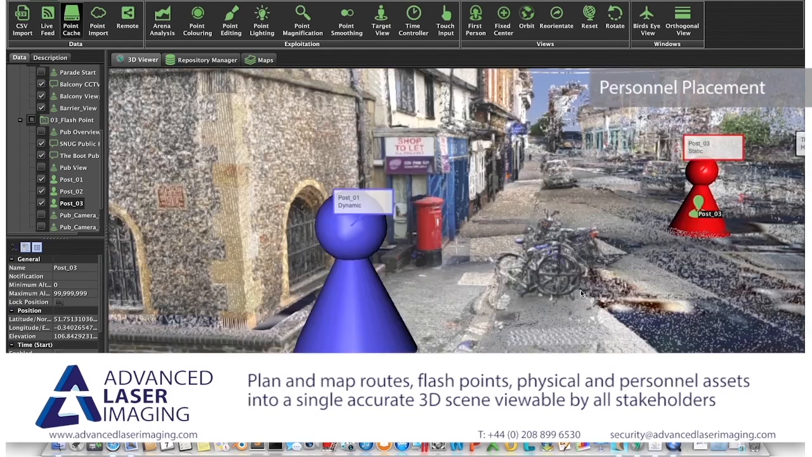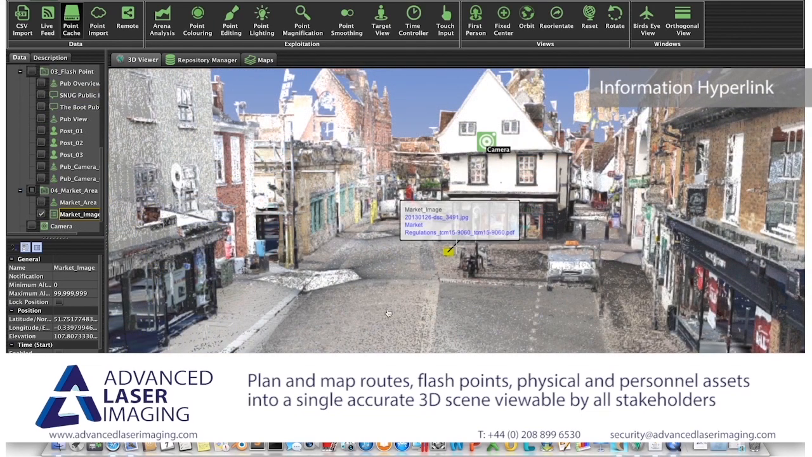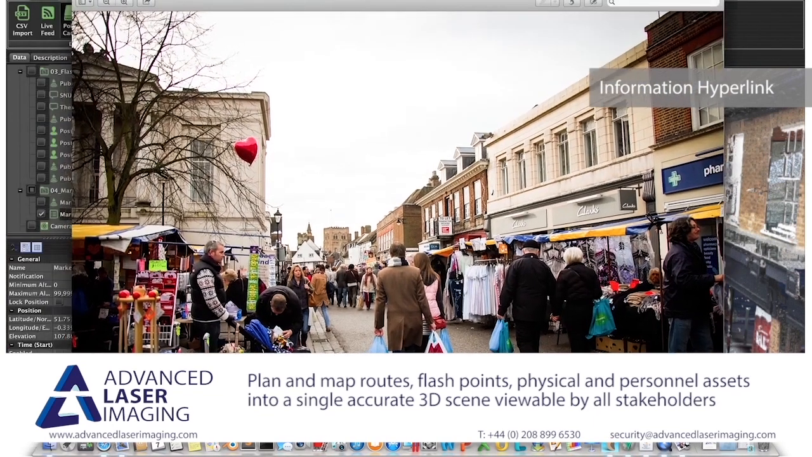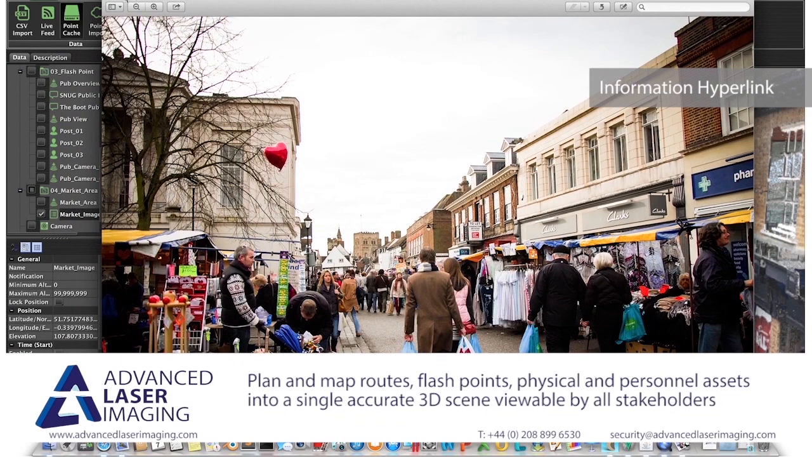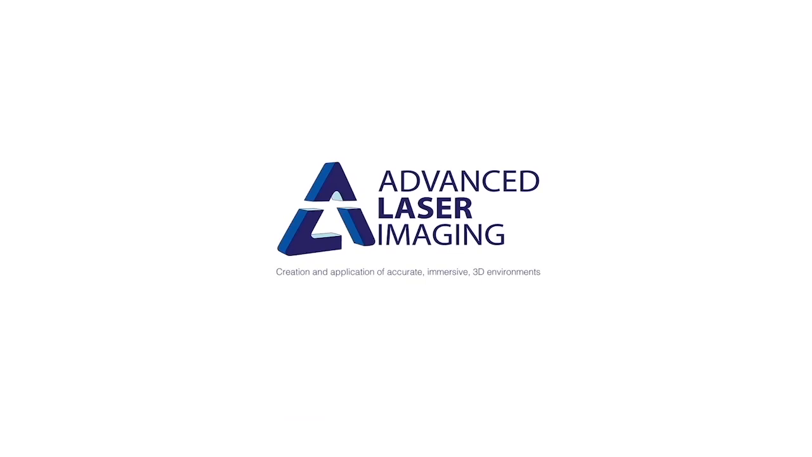It is also easy to include additional information, such as images or documents, to provide a complete briefing package for staff and organisers, ensuring everyone fully understands your plan. Contact us to find out how we can help with your next event.